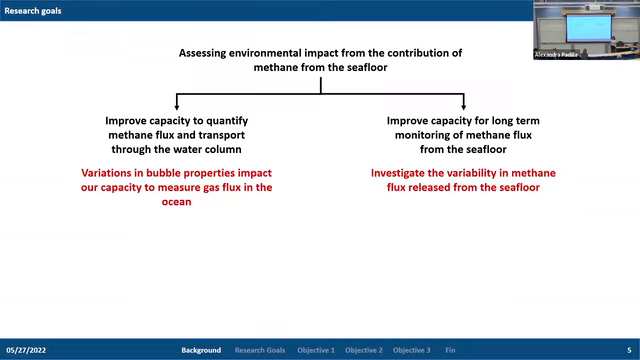In this thesis, we're going to investigate 2 different prongs of these. One is by trying to understand how variations in bubble properties such as shape and size and surface coatings impact our capacity to measure gas flux in the ocean. And also we want to investigate the variability of methane flux released from the seafloor.